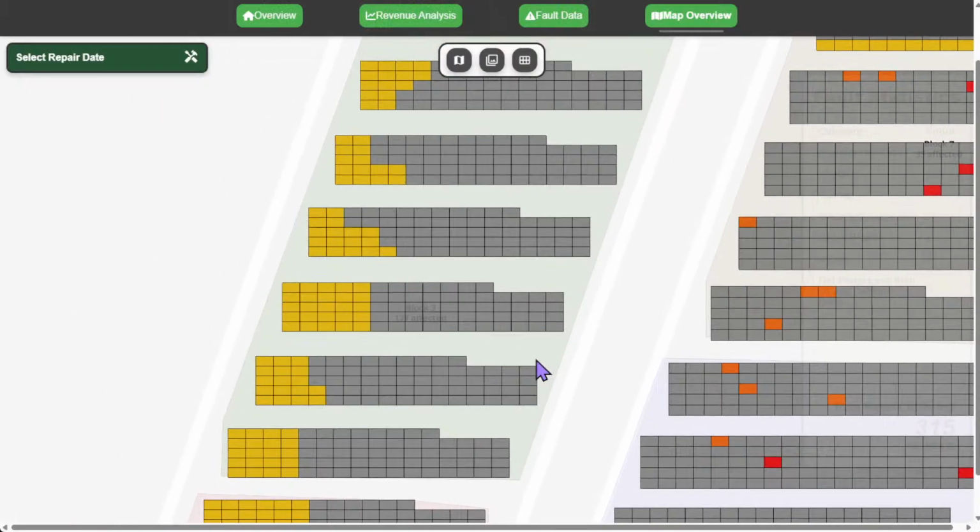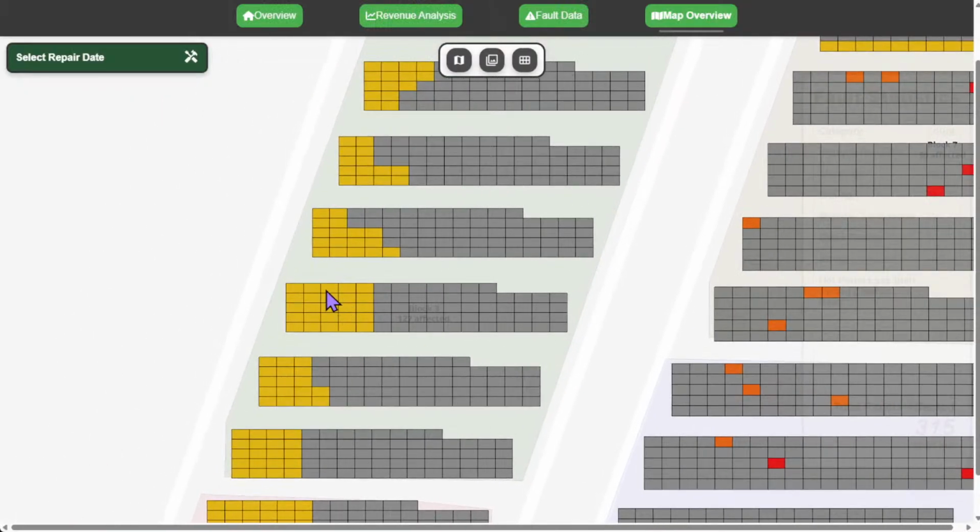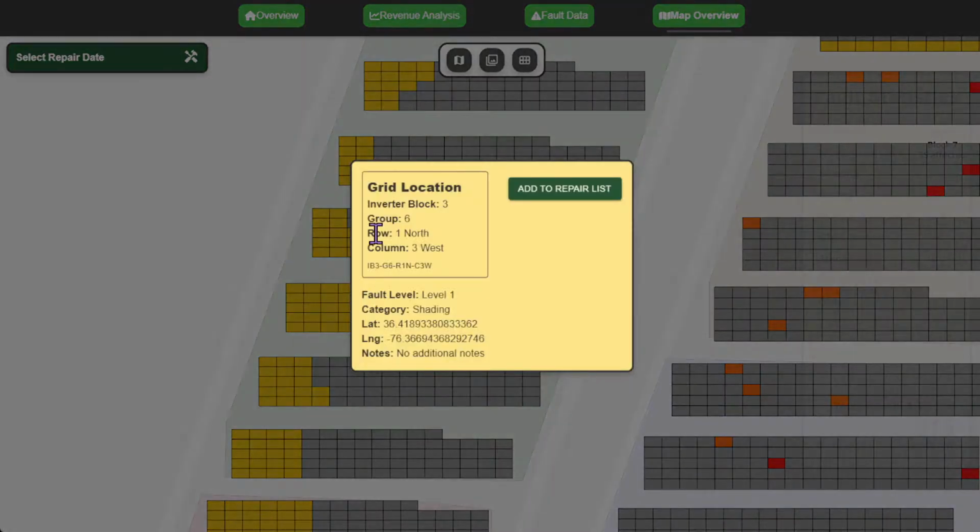So now if I click on, say, a panel that has an issue, I click on this yellow one here, you'll see that the pop-up is yellow. It gives you a fault level as well as a fault category, and then same thing, panel location as well as grid location.